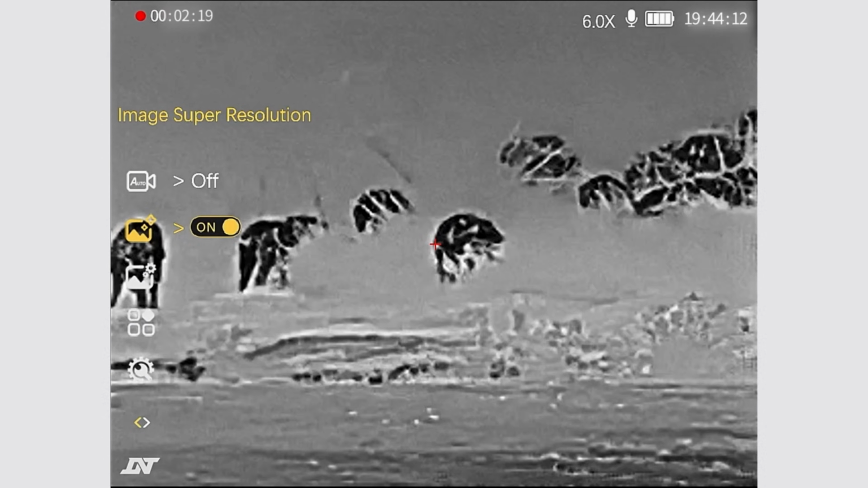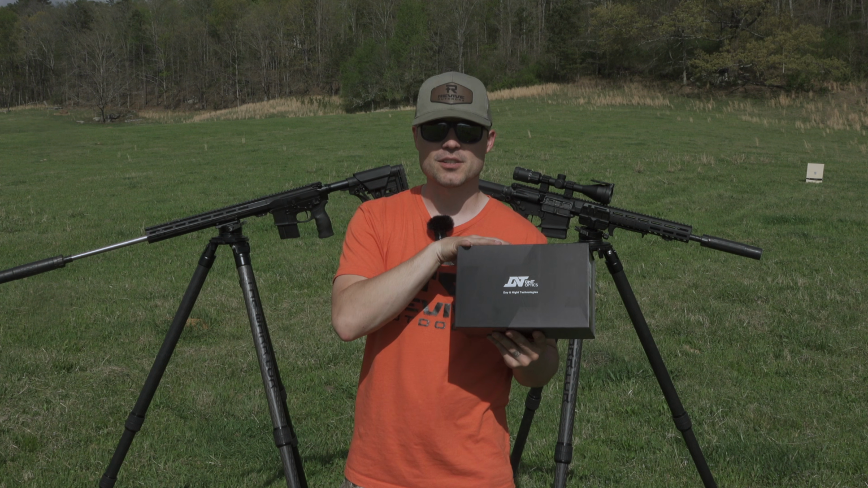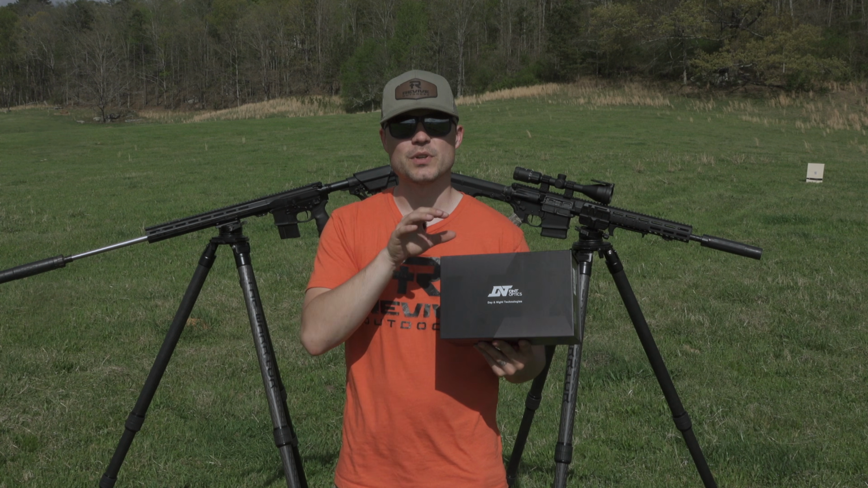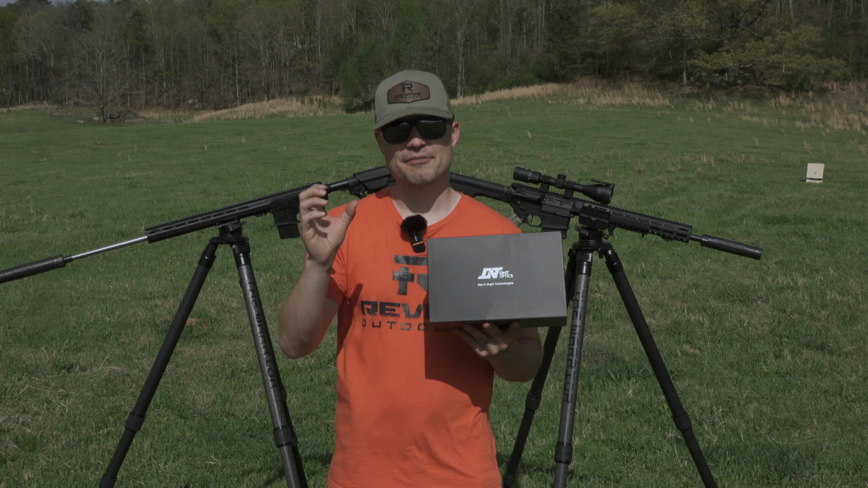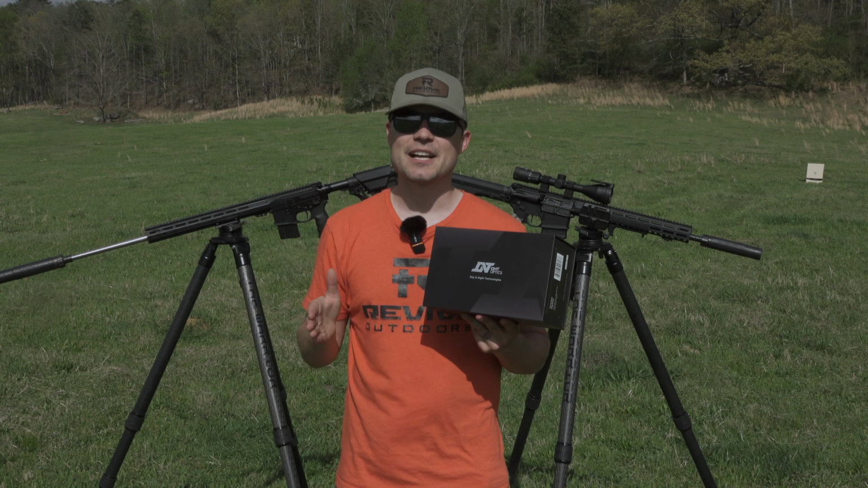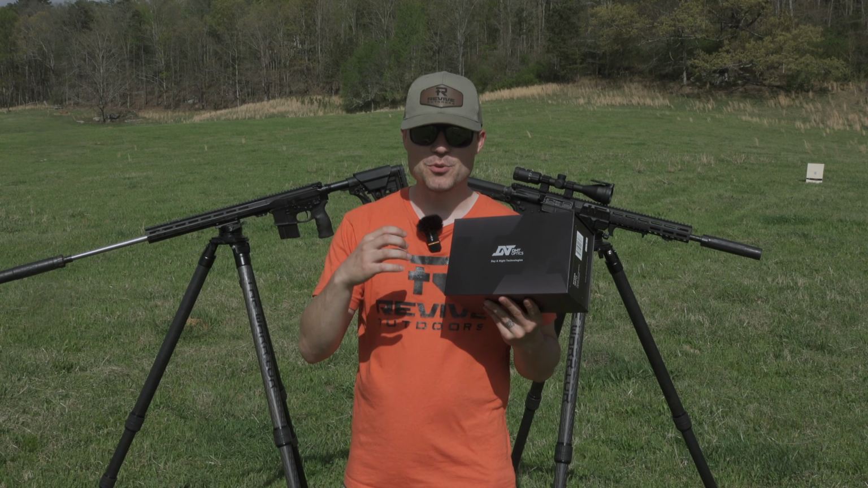So it's going to give you a little bit clarity compared to being back in the room. But when you do that, sometimes on these thermals, it allows it to get a lot more pixelated and not clear of an image. When you use their image booster that is built into this, it is going to help clarify that as you use that digital zoom, which is a really neat feature and allows you to take a sensor and really amplify it and get a better view out of that.